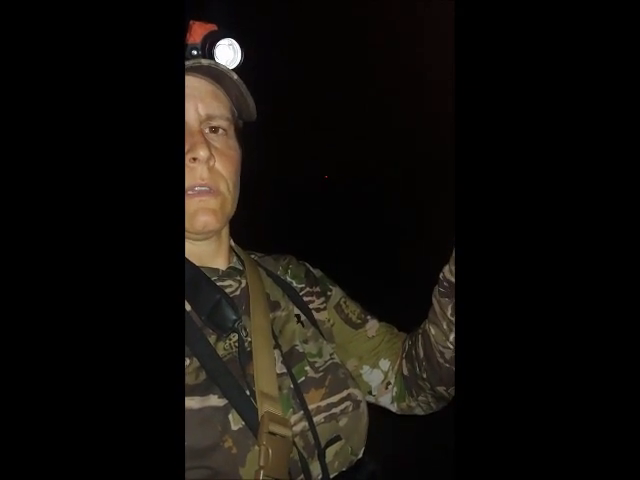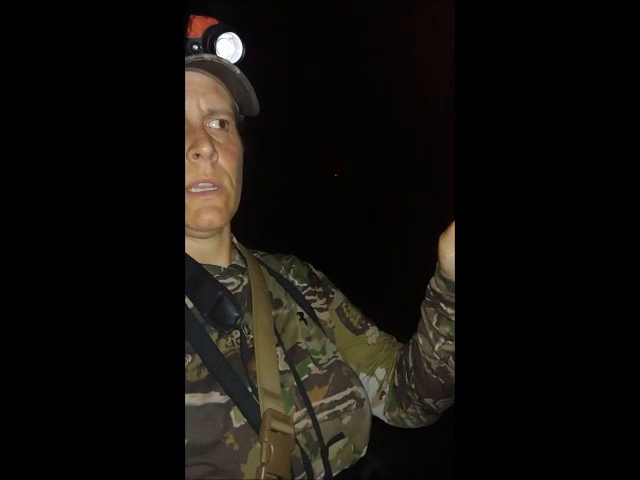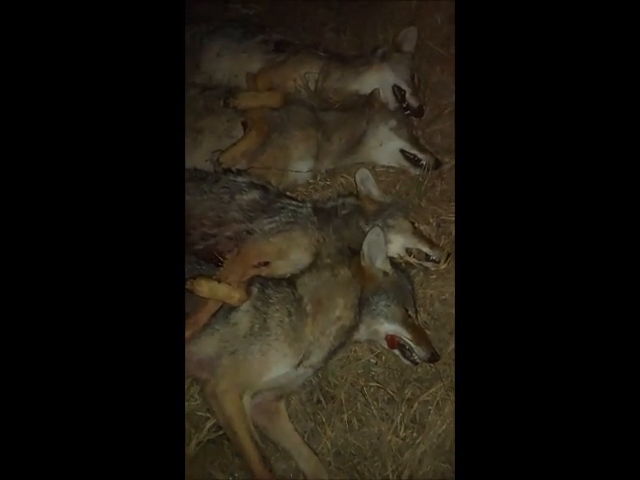Number three, I look up again, like 10 minutes later, and there's another one, and he's way out in the field, probably 200 yards. I ended up walking, put round bales in between us, and shot him at like 75 yards. So I just shot my first ever solo quad. It's crazy to even say it. So here they are. I'm so jacked right now.